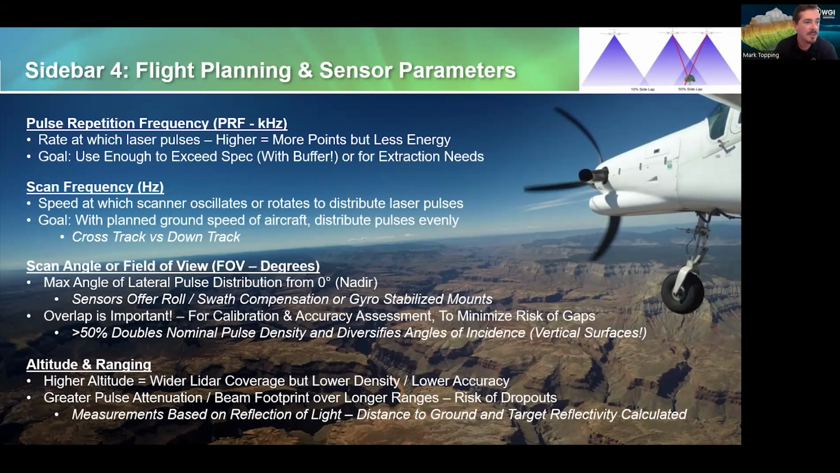The goal is to use a high enough PRF to exceed your specification with a little bit of buffer, or for your extraction needs. Quite often we'll over-collect pulse density so that we can automate feature extraction, which is a cost-saving capability for our clients because we use such high-quality LiDAR sensors.